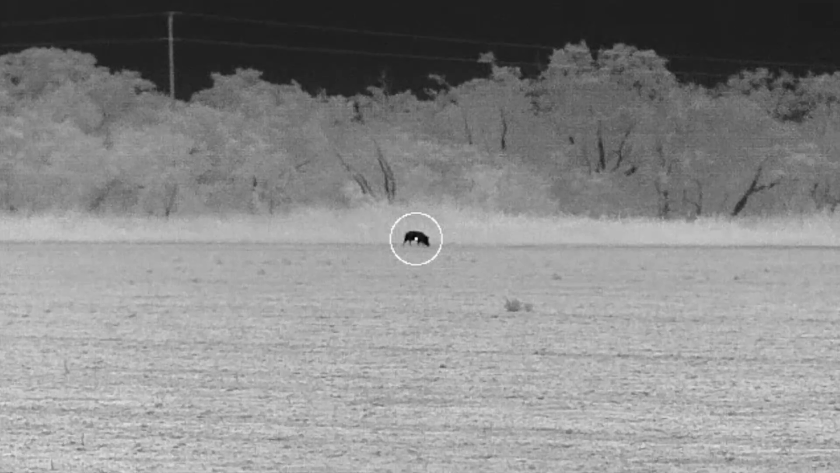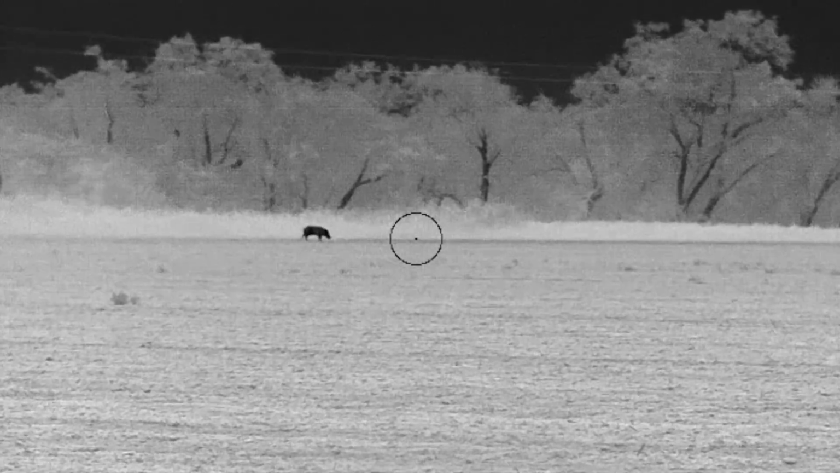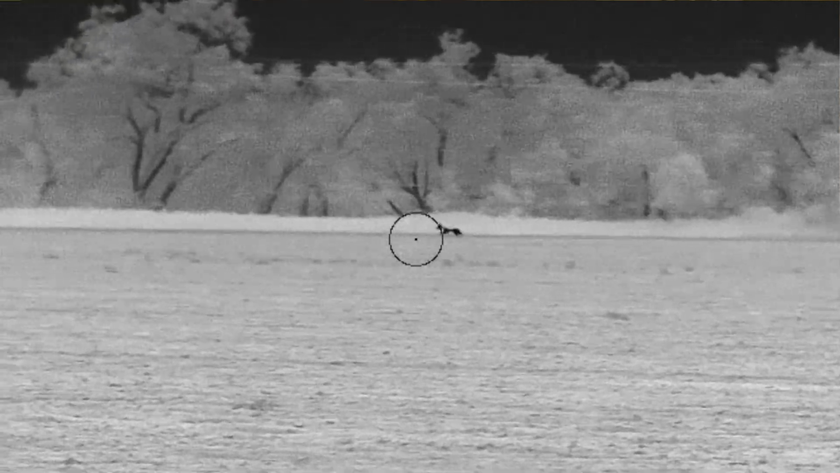They're very conservative. In good weather, 500 yards I think is absolutely doable. If you're an experienced hunter and you've hunted a lot at night with thermal, IDing further than that would probably be something you could do, whether it be 600-700 yards. Coyotes, if you know how a coyote moves or how a hog moves. I was out the other night and saw a hog that you could hardly tell was a hog because all you could see was its back in the high grass.